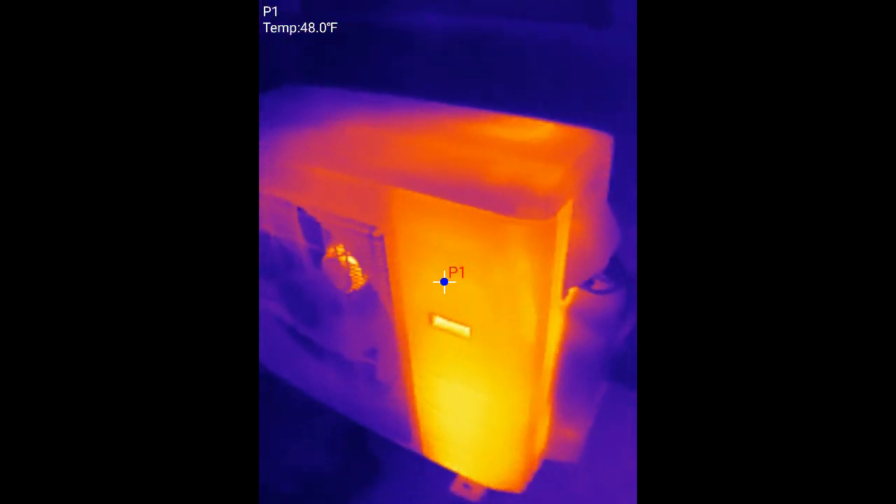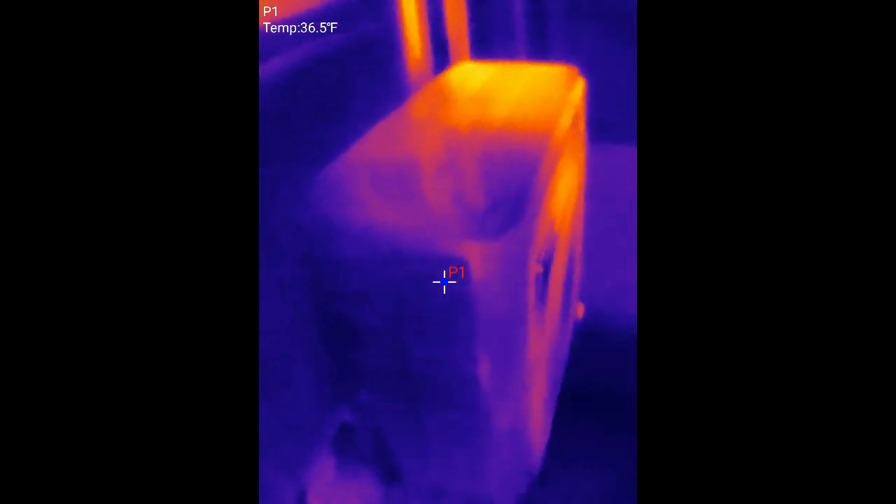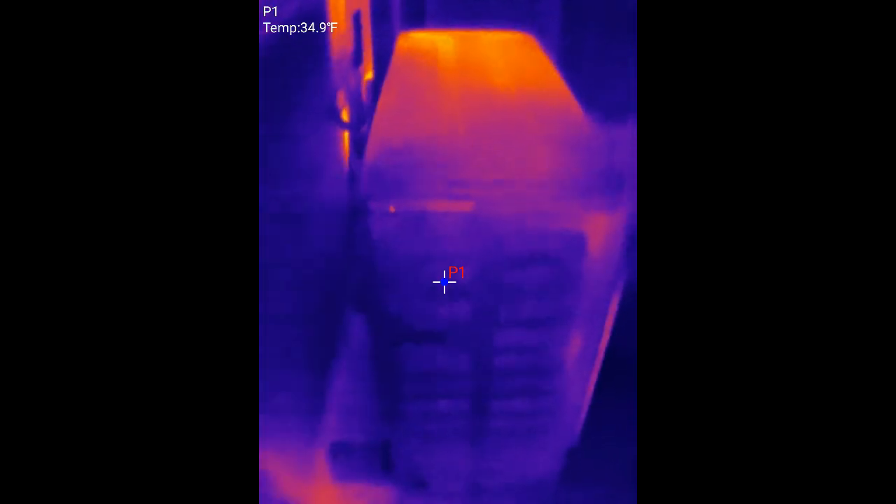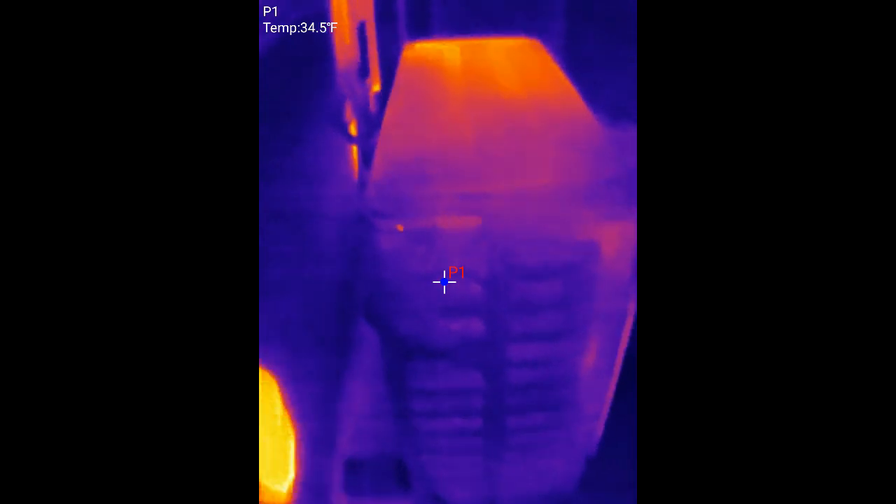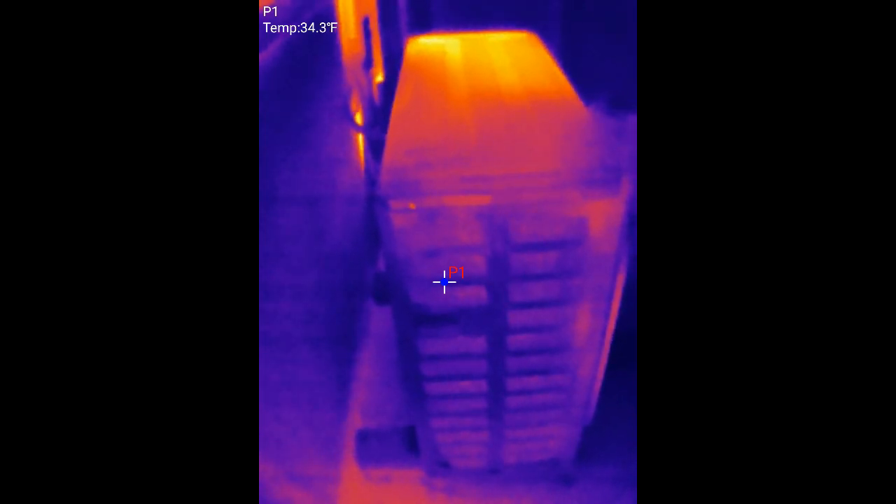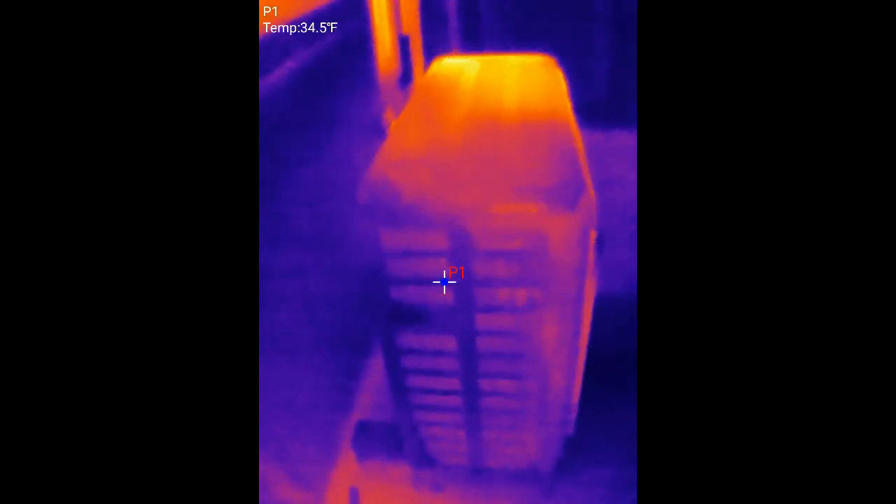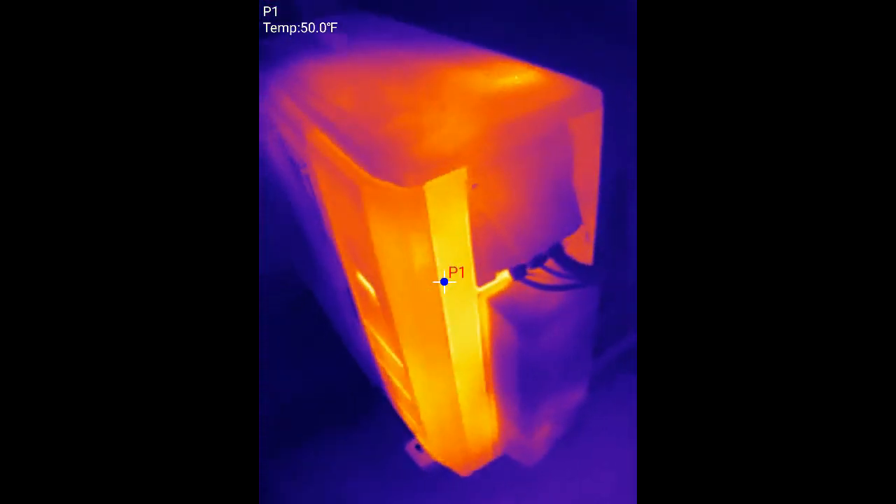And what this unit's basically doing now is warming up to take frost off of the coils out here, which is actually where we take heat from the outside air in, and we exchange the cold back off this unit when we're in heating mode. And then of course the unit would basically operate in the method that it is right now for air conditioning in the summer, bringing heat out here and cold in there. But I just thought I would give a shot of a heat pump in defrost mode.